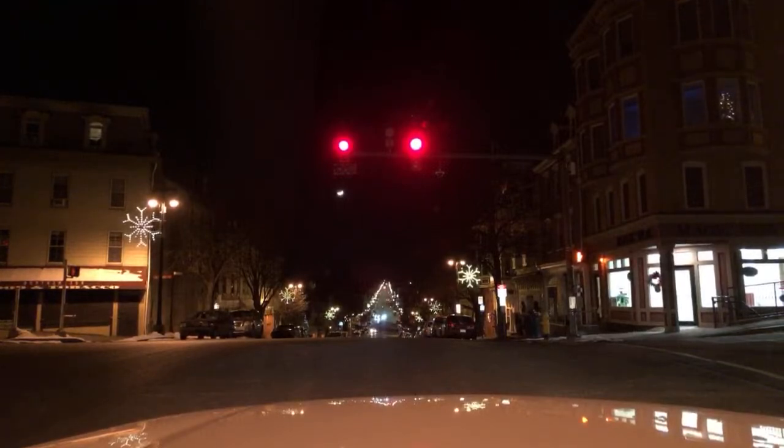Hibernia 6, 1, 2 Turner Street, Part 2, pressure Richard Turner, EMS, all cardiac arrest. Cardiac arrest.